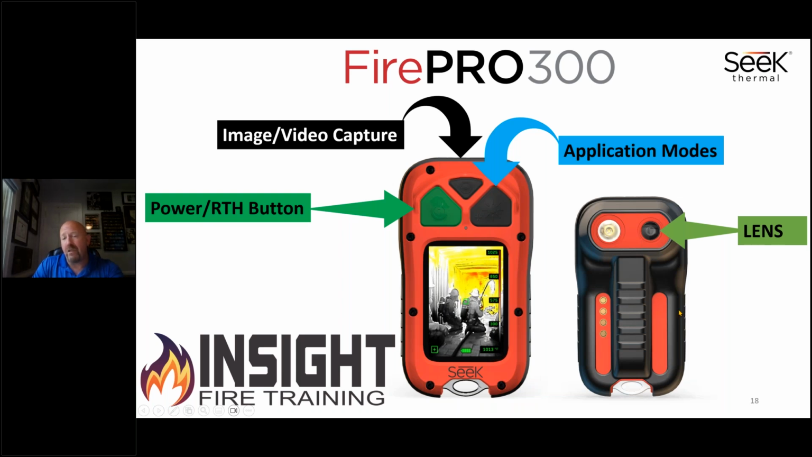Make sure when you clean these, you do it with soap and water, and an alcohol wipe on the charging contacts and on the lens. Don't use harsh solvents, and please don't use a wire brush. Please. People have done that and scratched the lens. The image looks terrible, and they don't know why. And the front LCD cover here is made of Gorilla Glass. See how they built this?